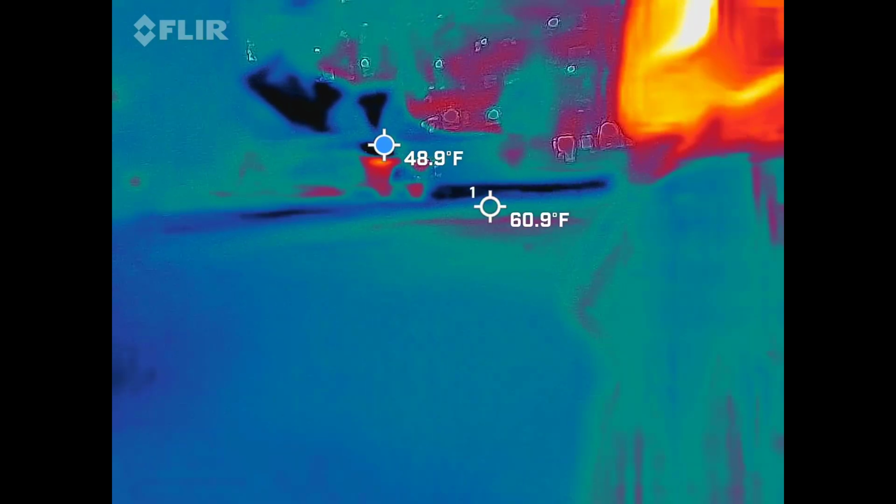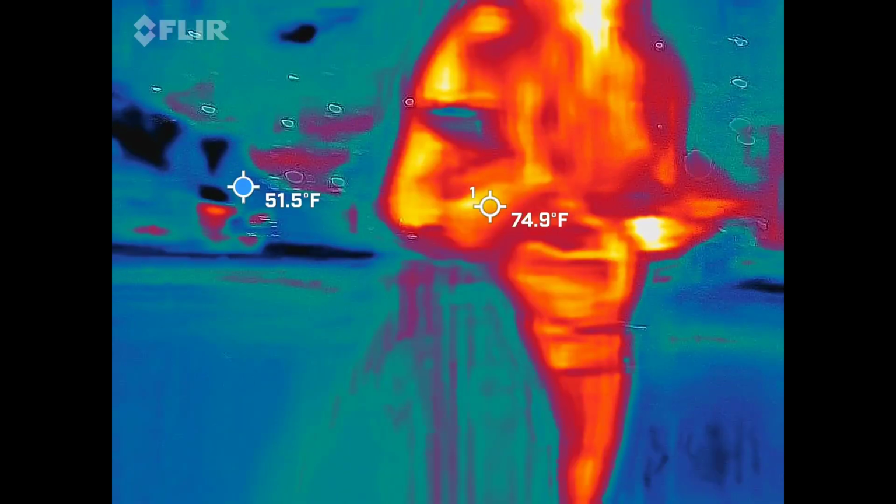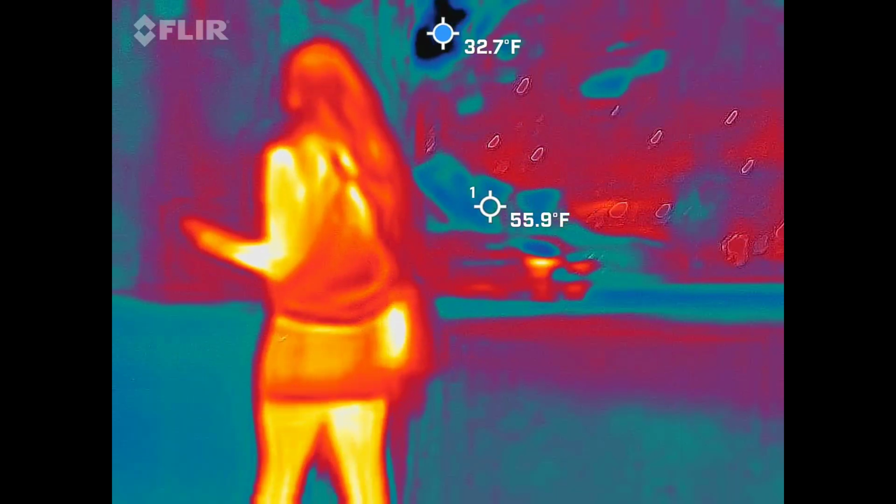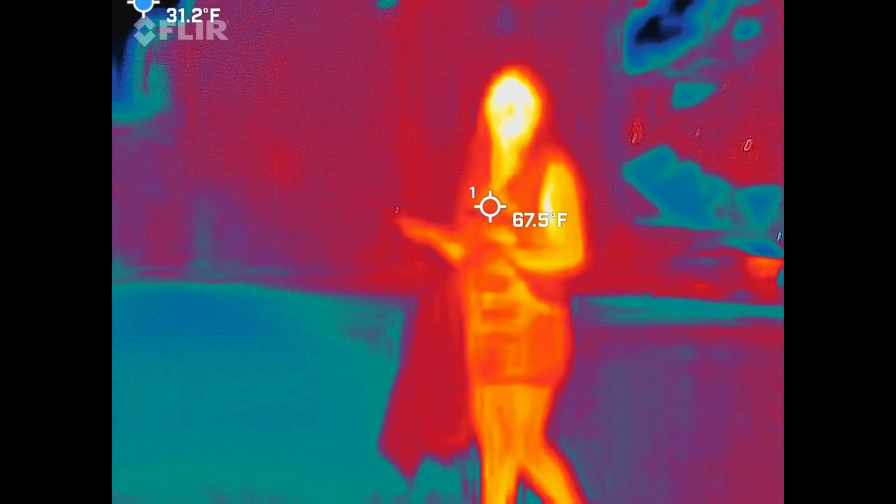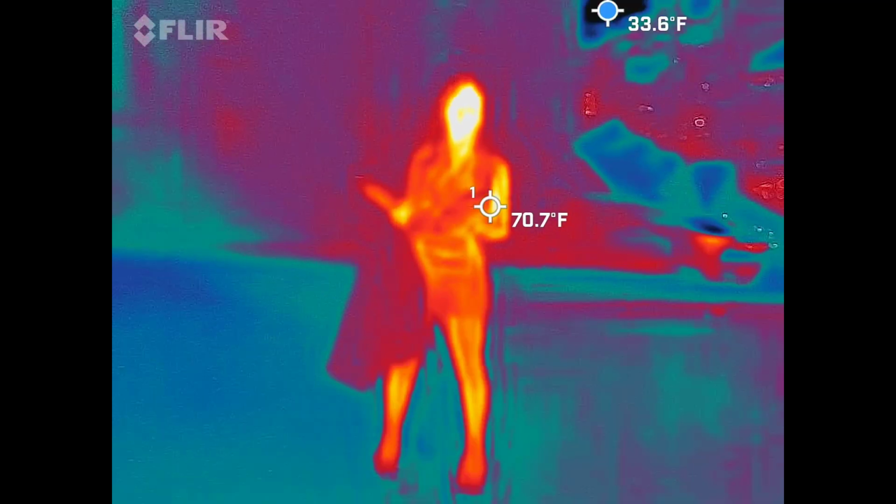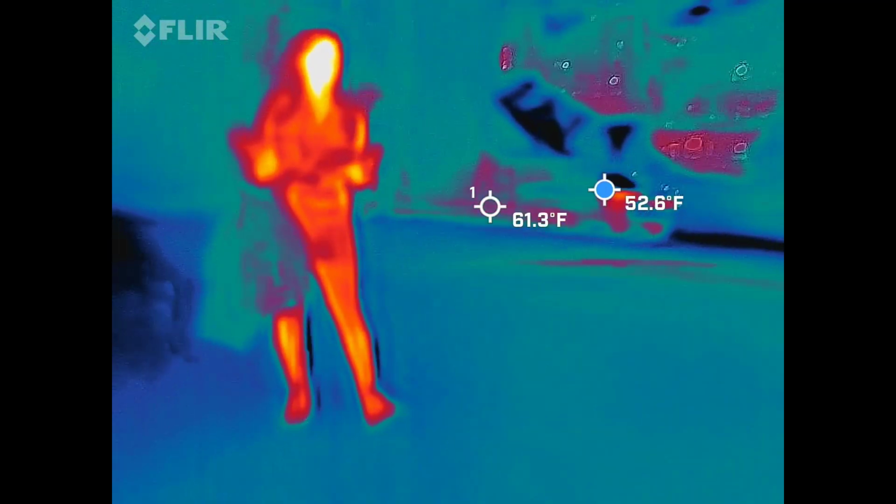Let's do this. Sophia's like living the dream right now. She's been all smiles since we left the gym, excited. I don't know if that was an SOS before. I didn't hear it. Okay.